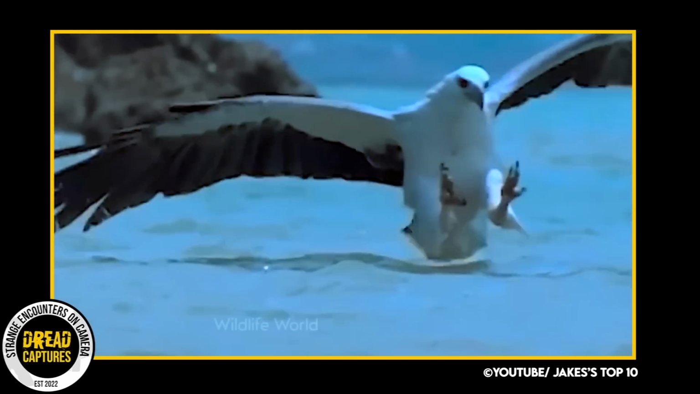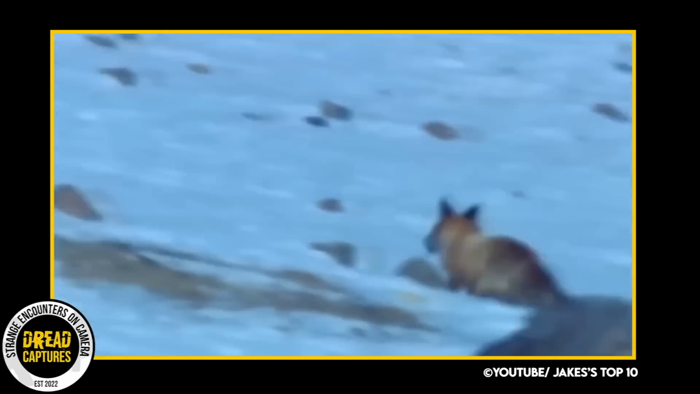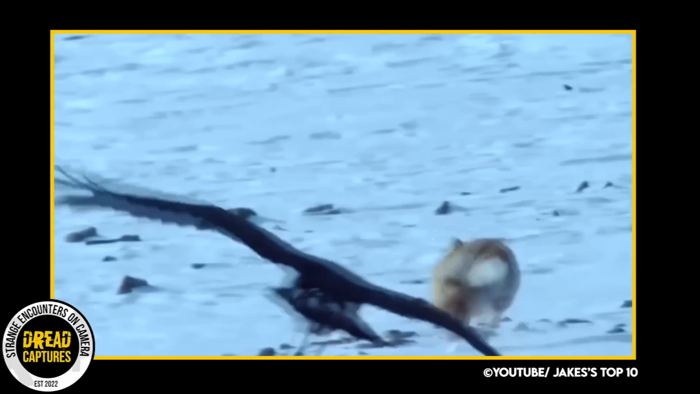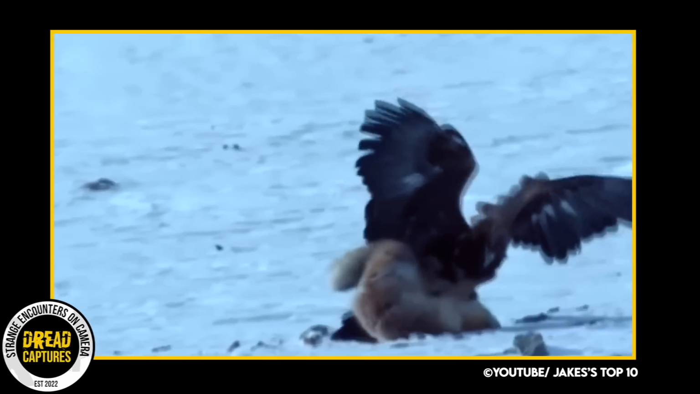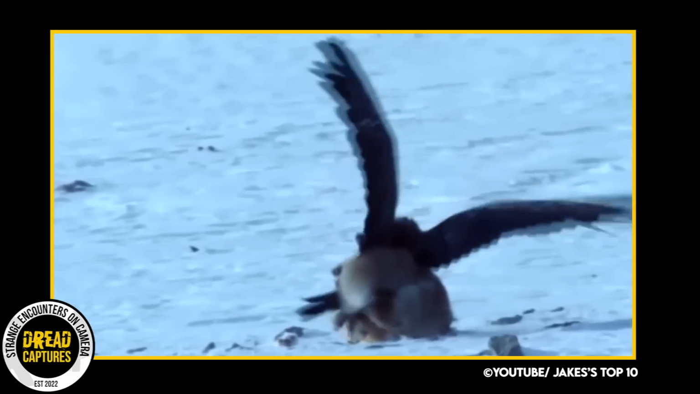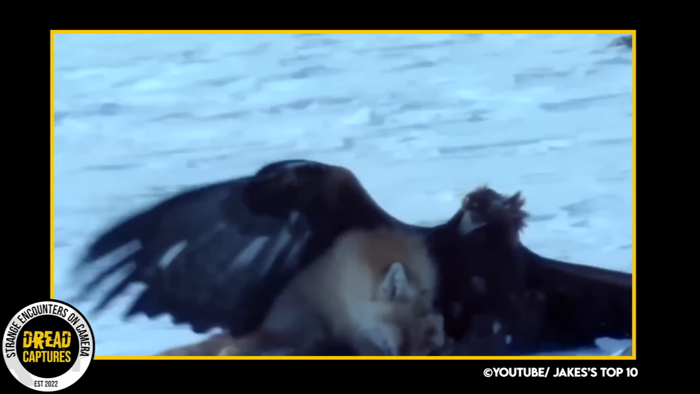Typically, eagles tend to hunt smaller animals, but the tables have turned today as a massive eagle takes flight, aiming to capture this fleeing fox. The fox is booking it, trying to get away, but the eagle's just too fast and too powerful. Despite the fox's struggle, the eagle emerges victorious in the end.